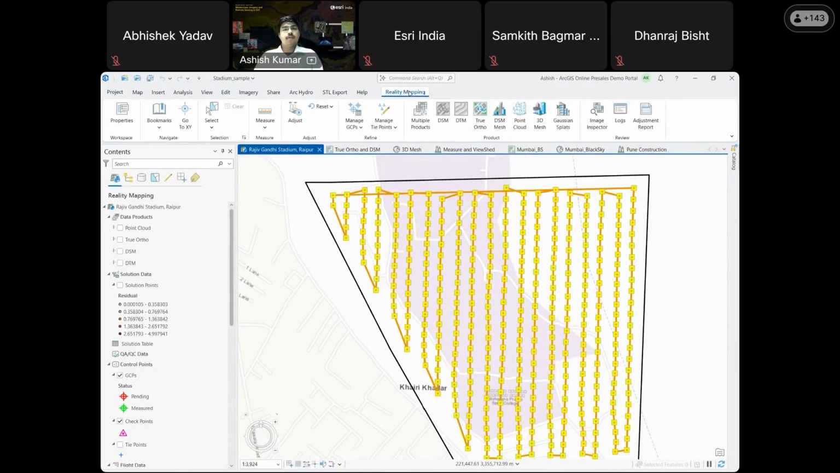After going on to reality, you can select the numerous products that a user can generate according to their needs. These products include the digital surface model, digital terrain model, and true orthos. These are the 2D products, and the 3D products are DSM mesh, point cloud, 3D mesh, and the Gaussian splats layer that has been added recently for doing the analysis. I will be showcasing a demo of those layers that will show you a contrast between the meshes and the Gaussian splats.